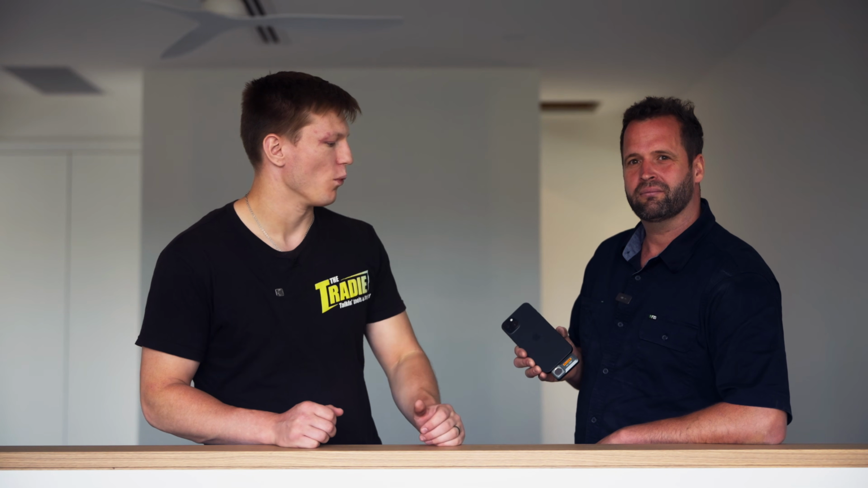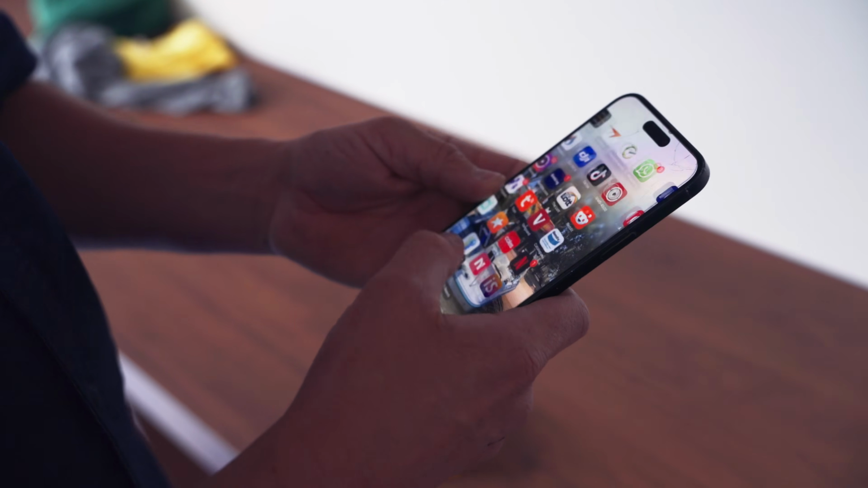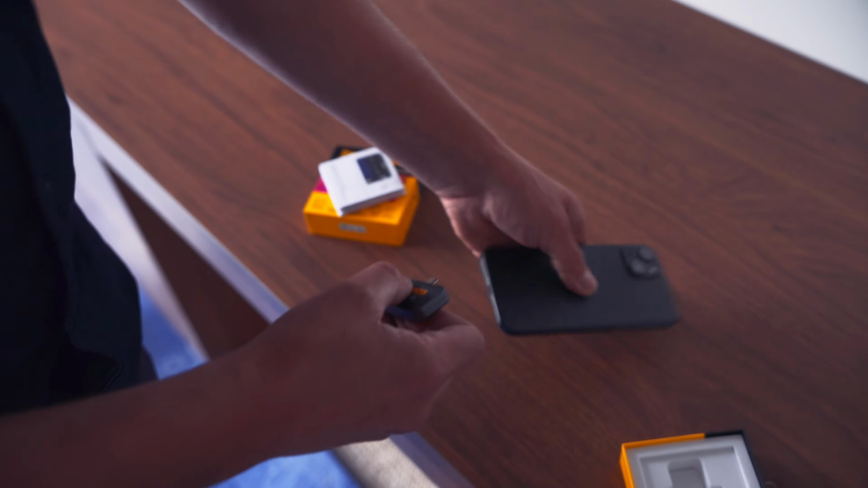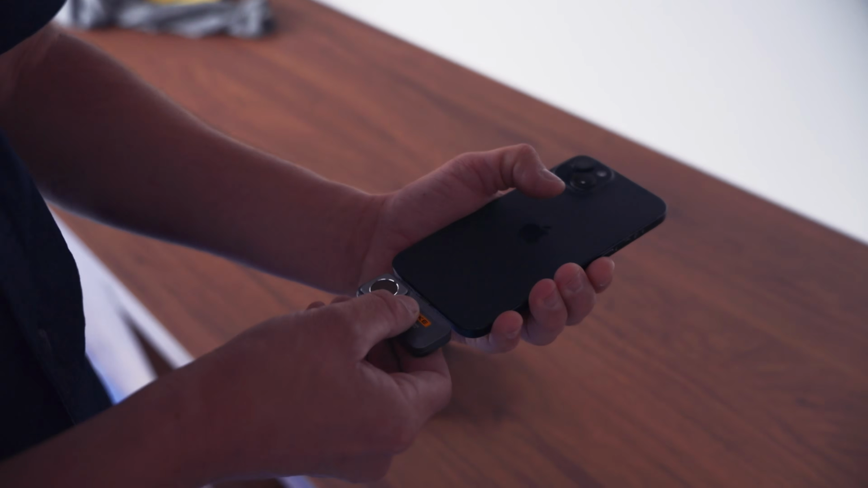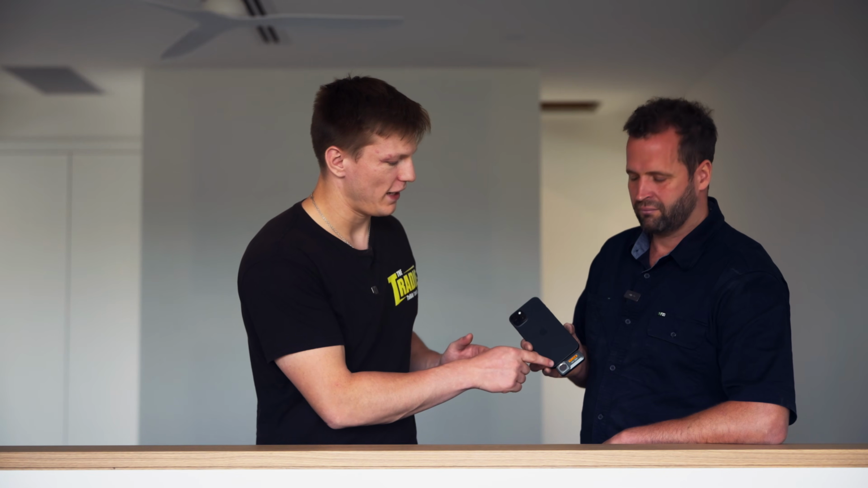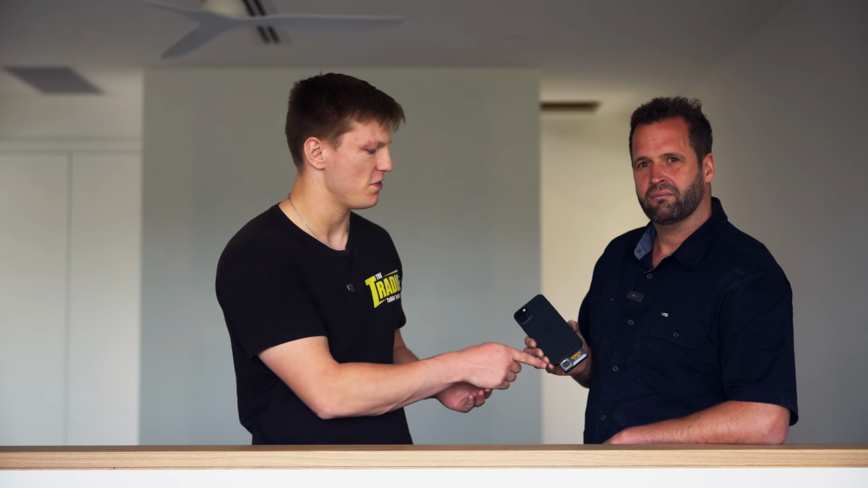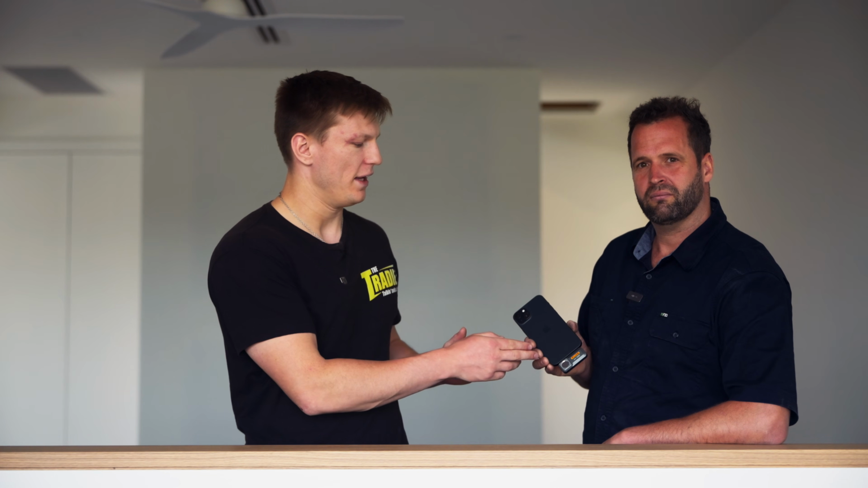Now we'll quickly just explain as well how this works. So with this Fluke thermal camera, first you've got to have the app on your phone. You open the app, you take the IC thermal camera in whatever variation it has for what phone you have, plug it into the bottom of your phone. This little black screen here, you want to make sure this is facing the back of your phone where your main camera system is and where you're pointing the phone, because this is actually a camera in itself. And then as soon as you plug that in and the app starts, you just set any of your settings and you're good to go.